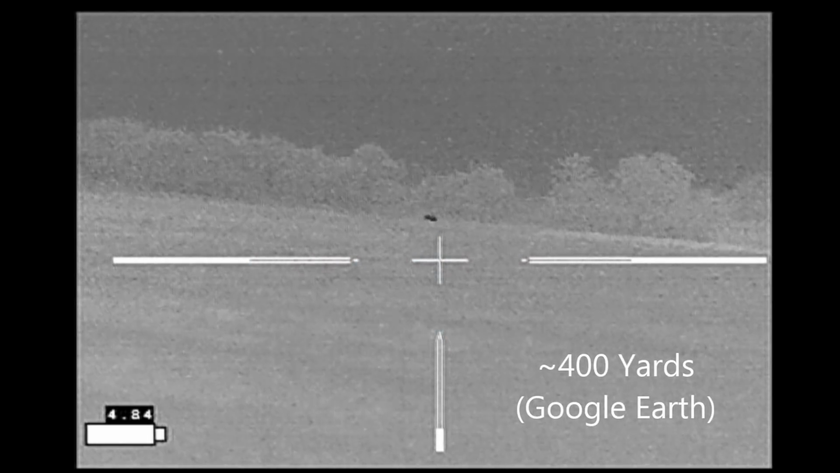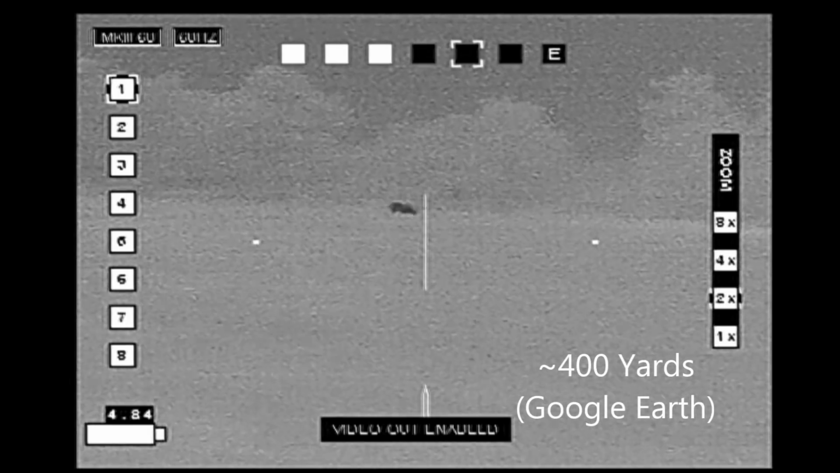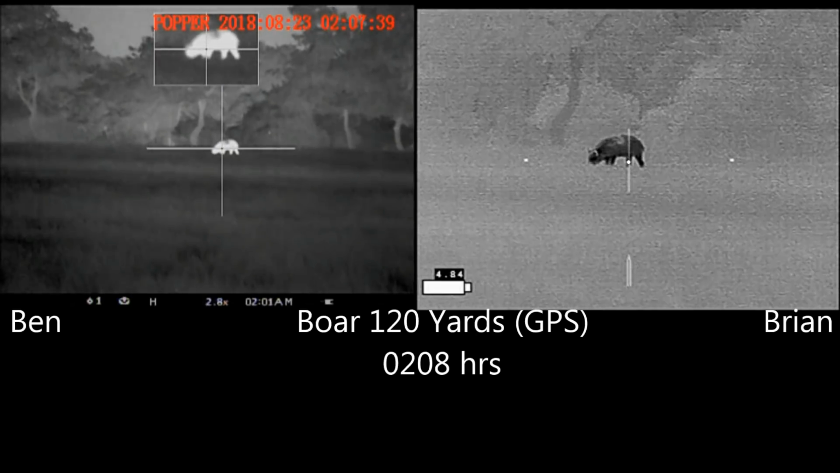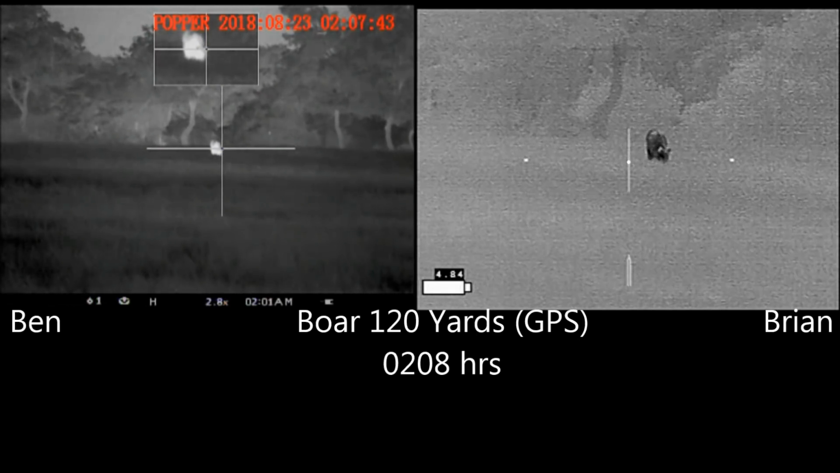And finally Ben spied this lone hog way out in the middle of this field. We thought it was a large hog. It's out there probably at about 400 yards. So we made a spot and sprint to get up close to it before it got into the woods. Here we made our approach. We're just waiting for it to turn.